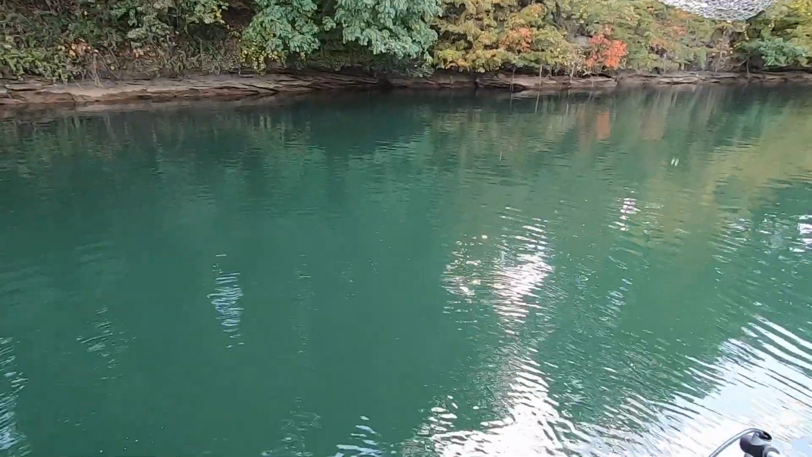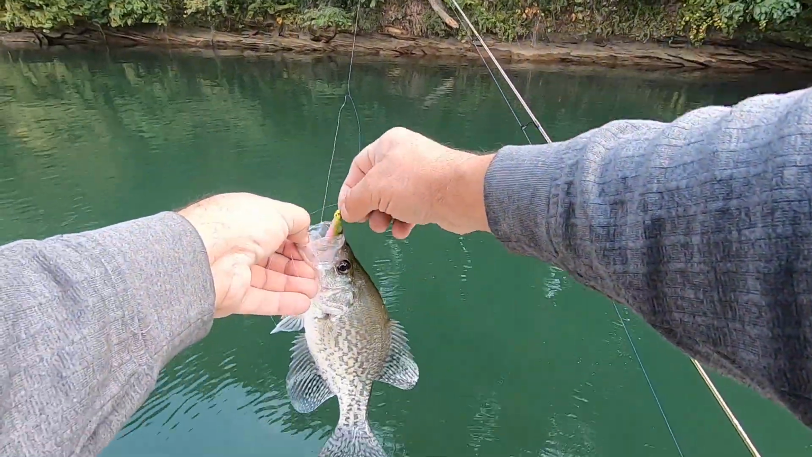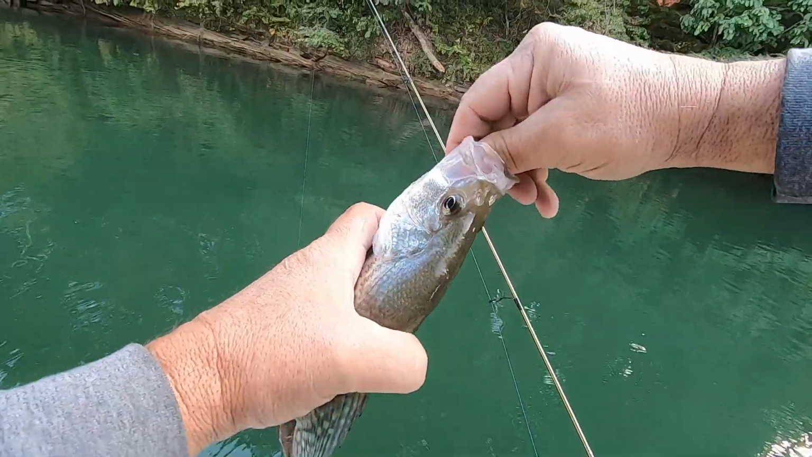That would be a keeper here in South Carolina. I'm gonna let it go. I'm trying to get used to the active target.